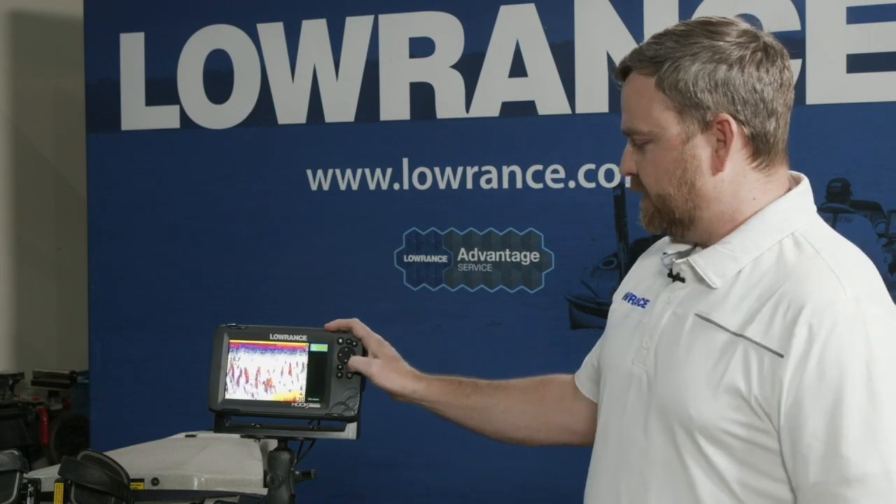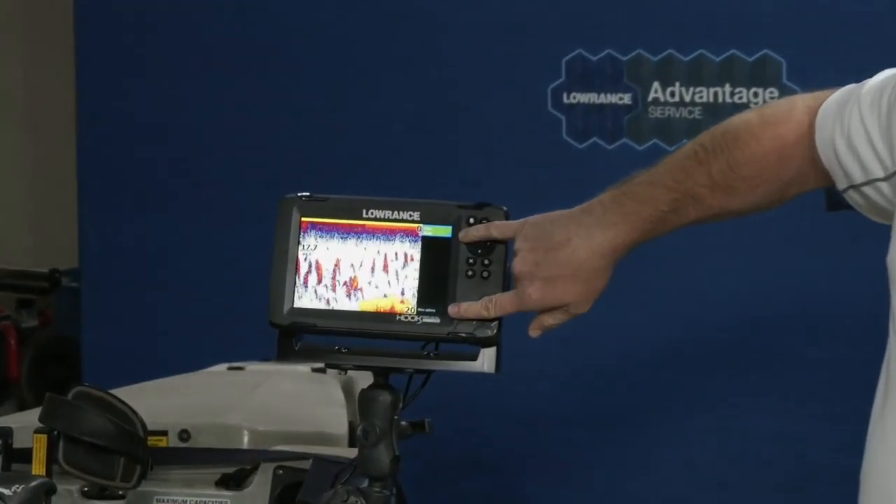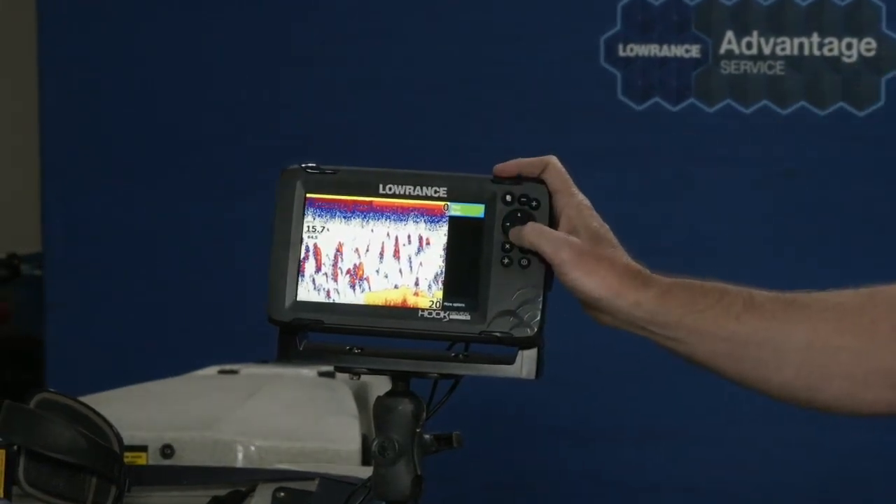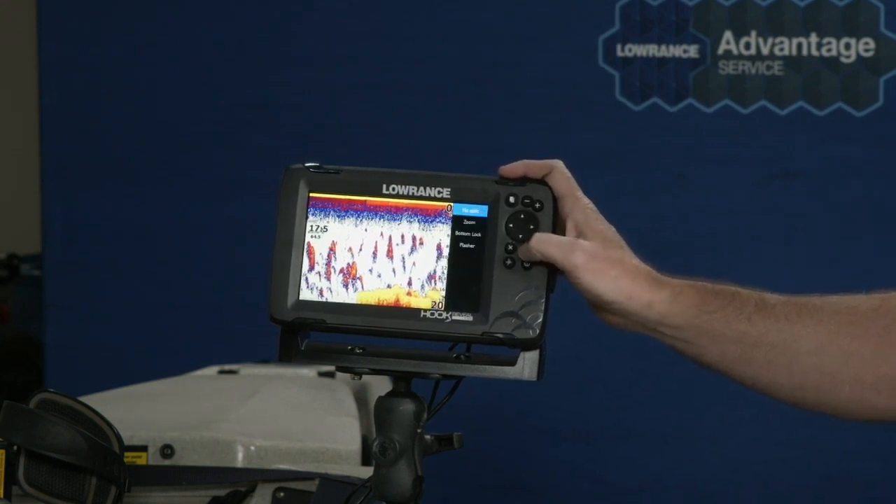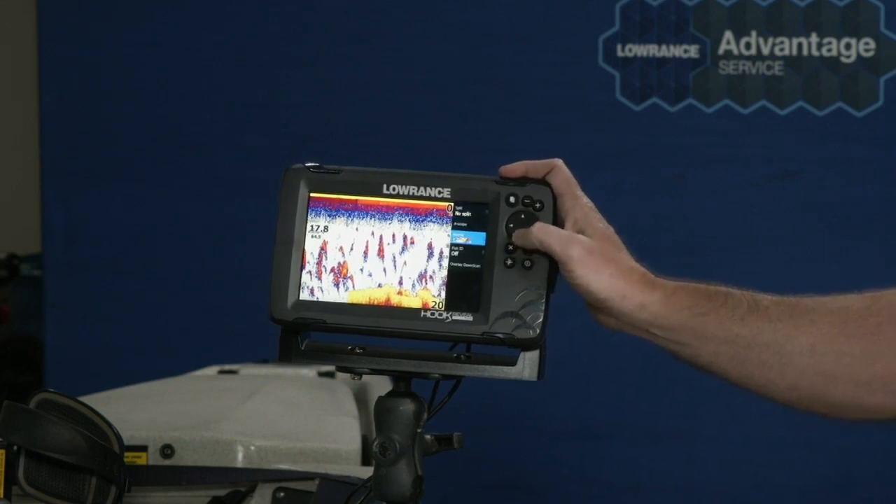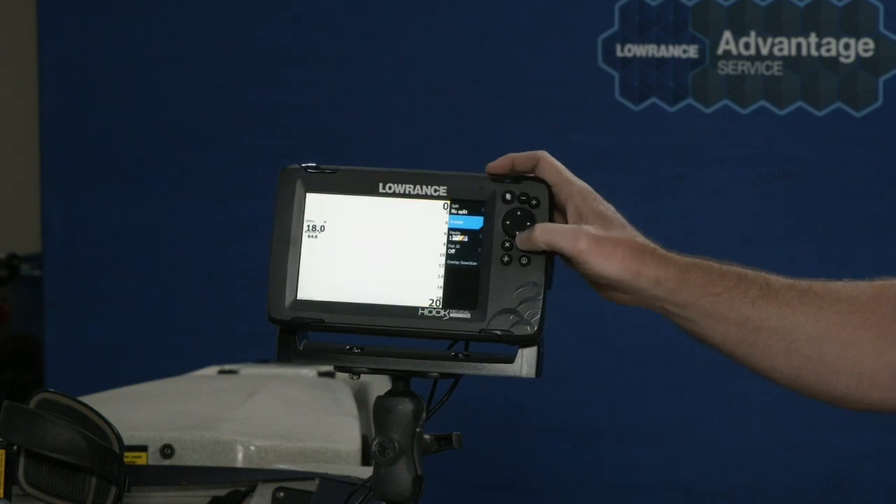That said, within the Hook Reveal, we have a lot of things. When you're in auto mode, the menu's really clean. There's nothing to get in your way. There's nothing to confuse you. There are a few things you can do. You can do a split screen. So if you wanted to do a split zoom or a flasher view, you can do that. If you want to turn the A-scope on so you can see real-time sonar data, you can do that.